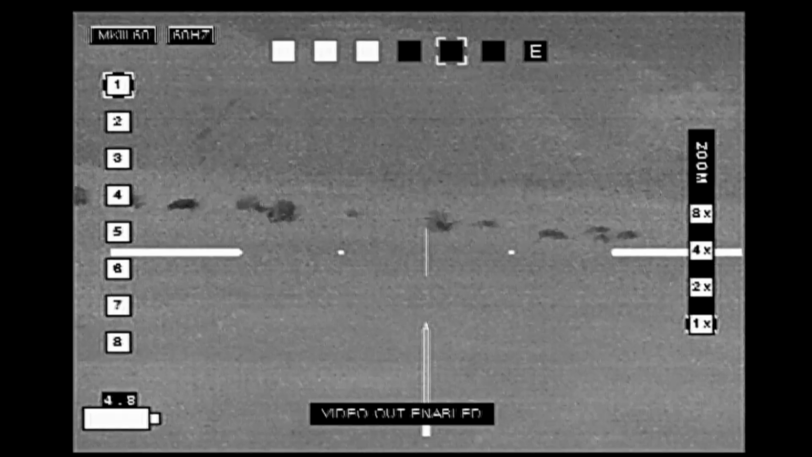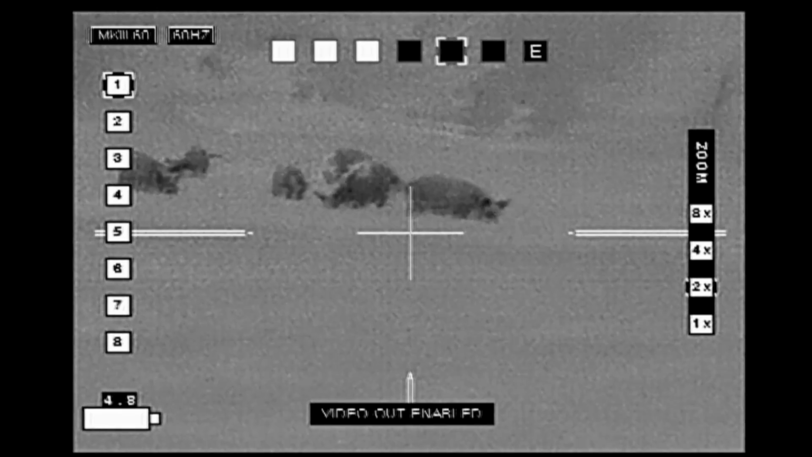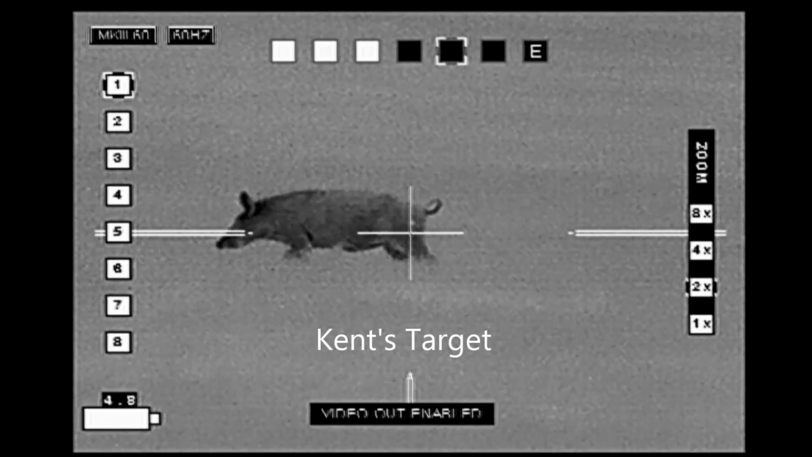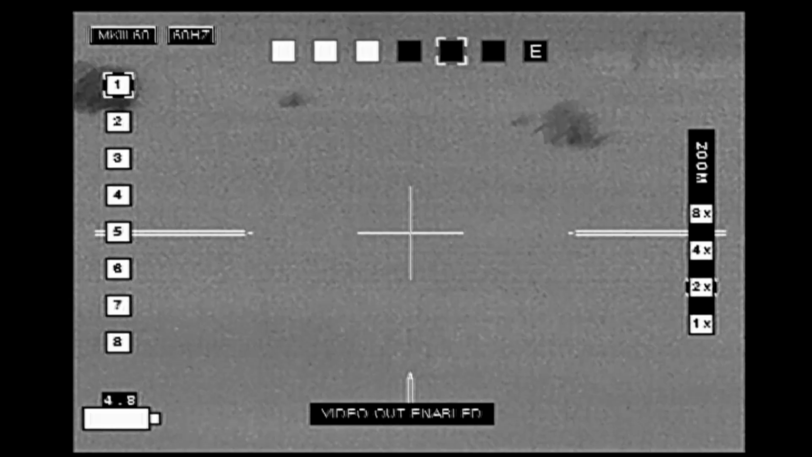And now the view from my rifle. Scanning the sounder, I'm going to take a hog that's on the far right-hand side because I'm on the right. That's Kent's hog way over on the left. Alright.